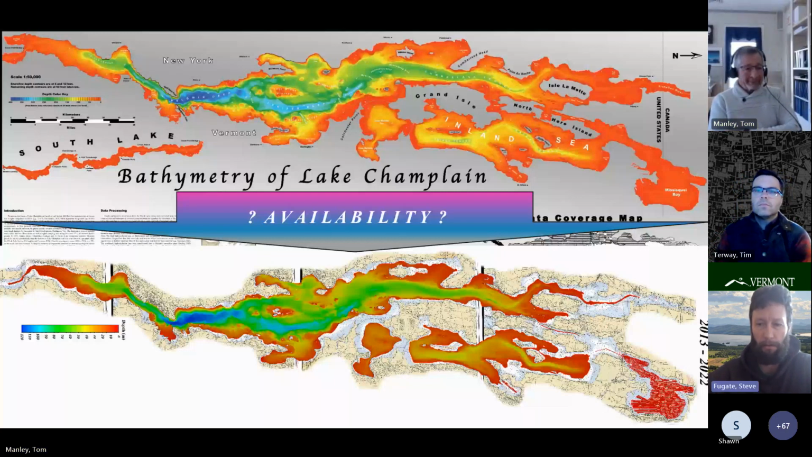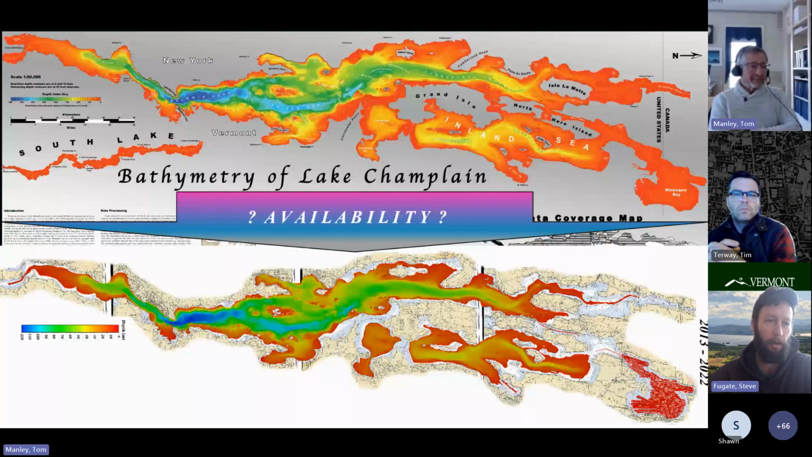It did. I'm going to drop a follow-up here in the chat, but essentially the way I envision it, it would be nice as the elevation manager to have seamless statewide terrain, topobathymetric, all in one product. But that seems like that's maybe a little far out.